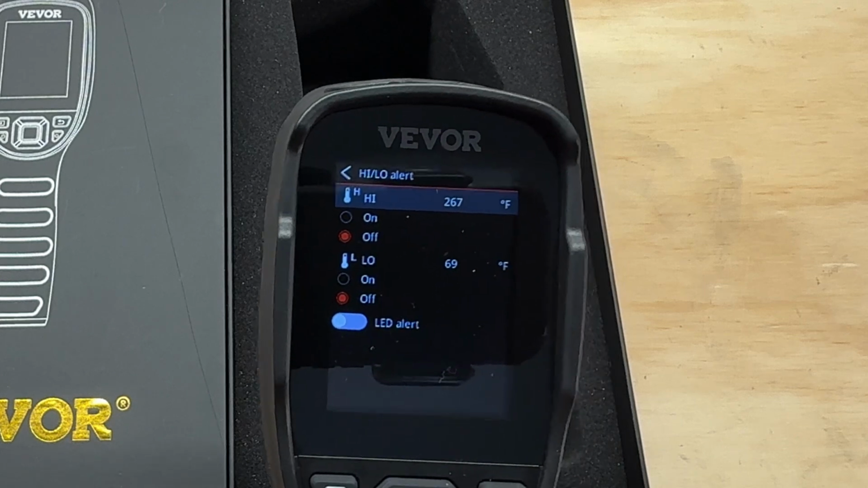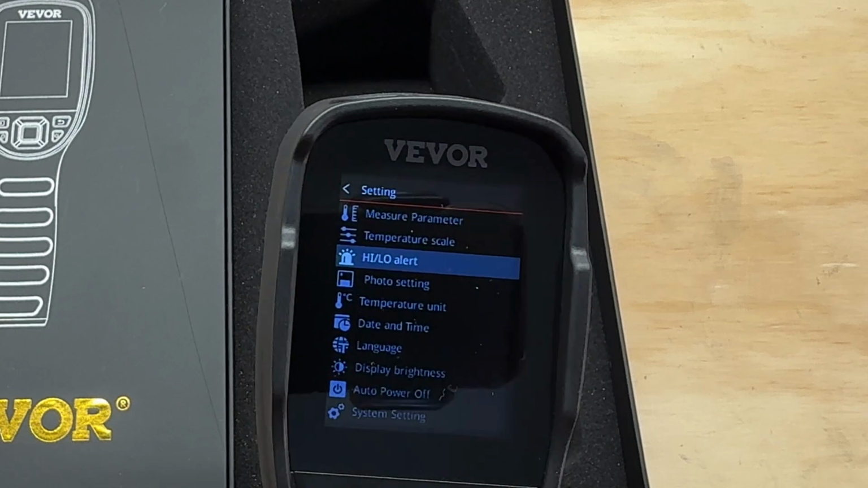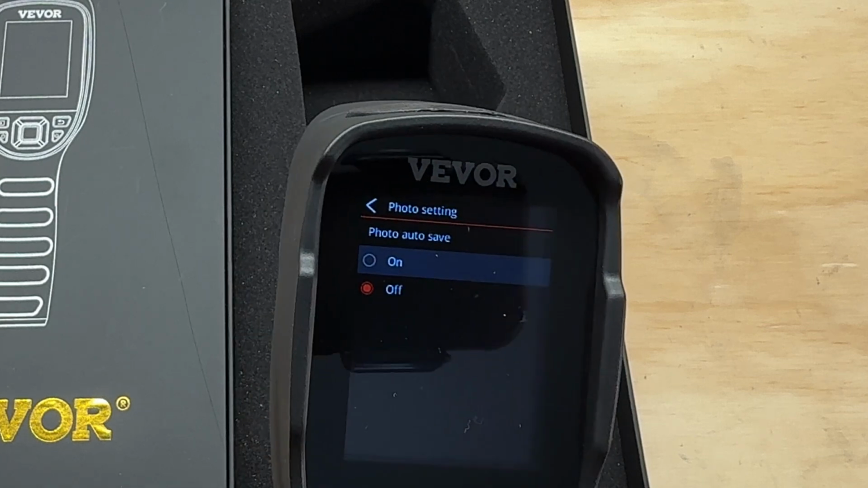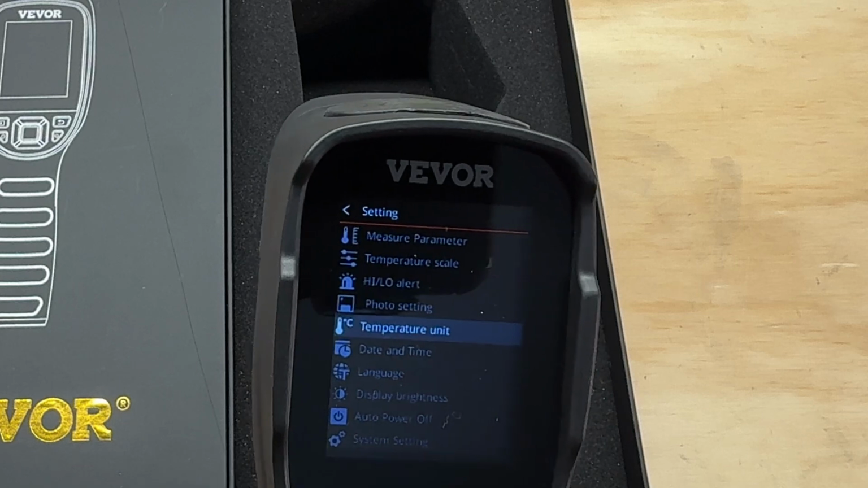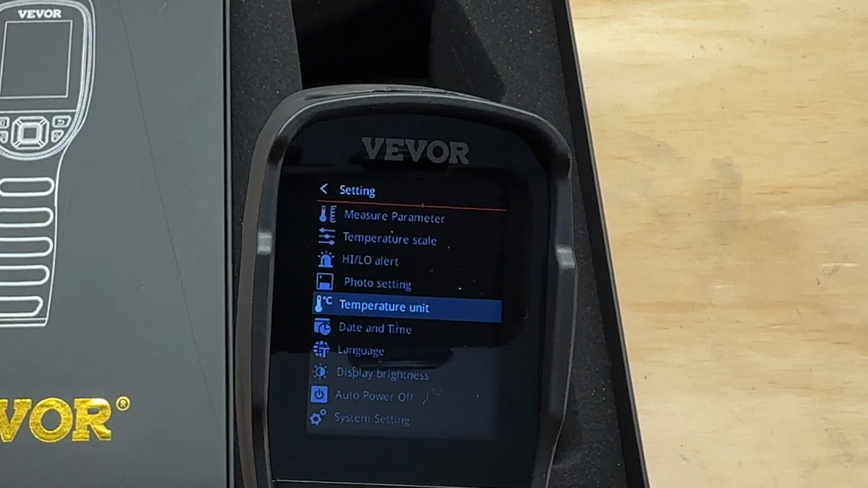High-low alert, you can set alerts for a high temp or a low temp. That's pretty awesome. You can even have it where the LED will turn on. Photo settings, photo auto save. You can turn that on or off. Right now it's on manual, so I have to tell it to save, which I prefer. Temperature unit, that's how you would change it. You can do Celsius, Fahrenheit, or Kelvin, but we're going to keep it on there.